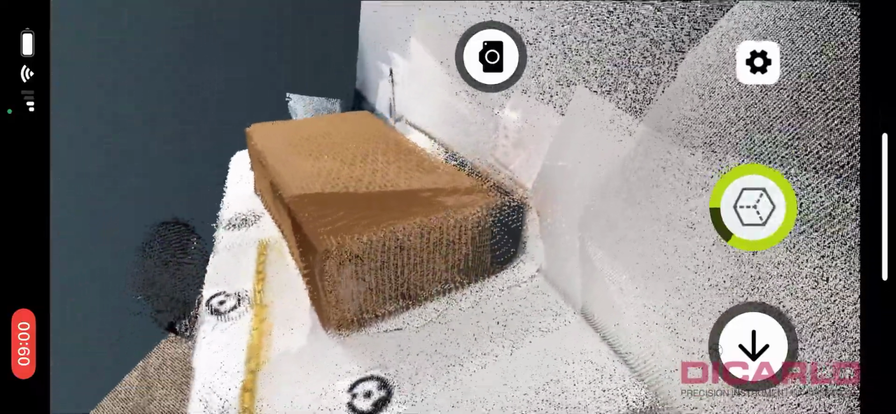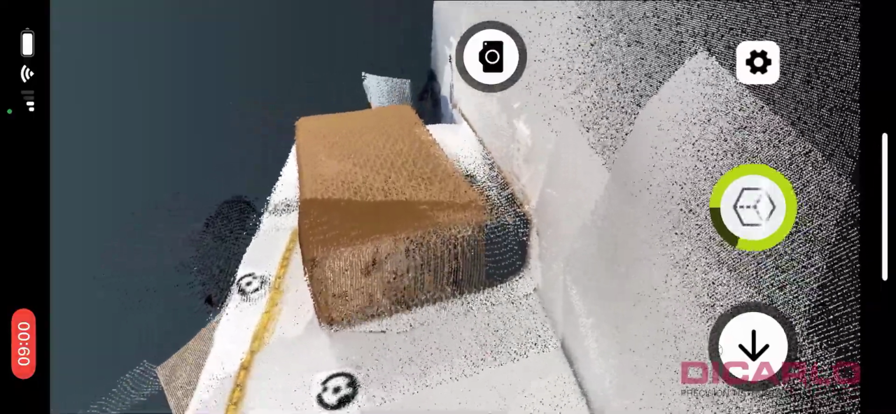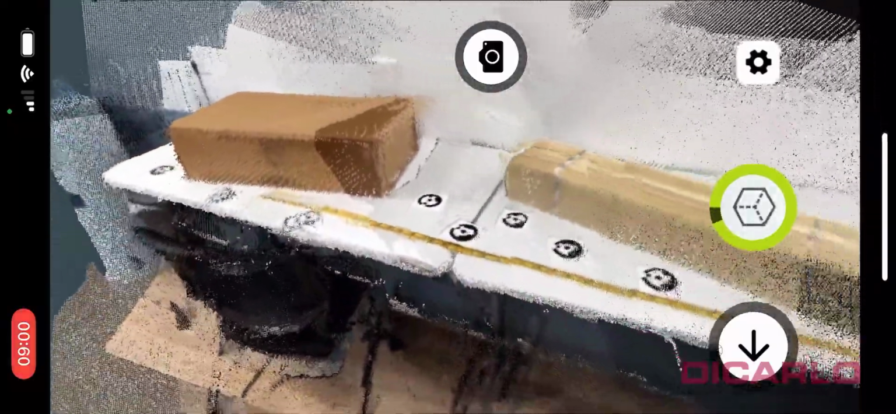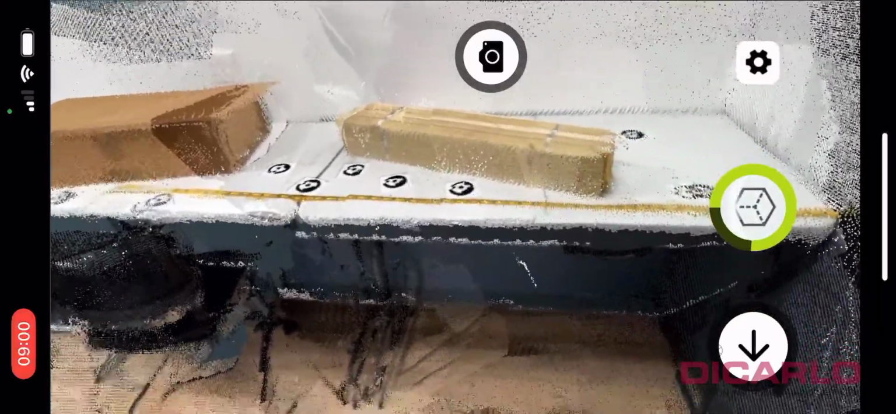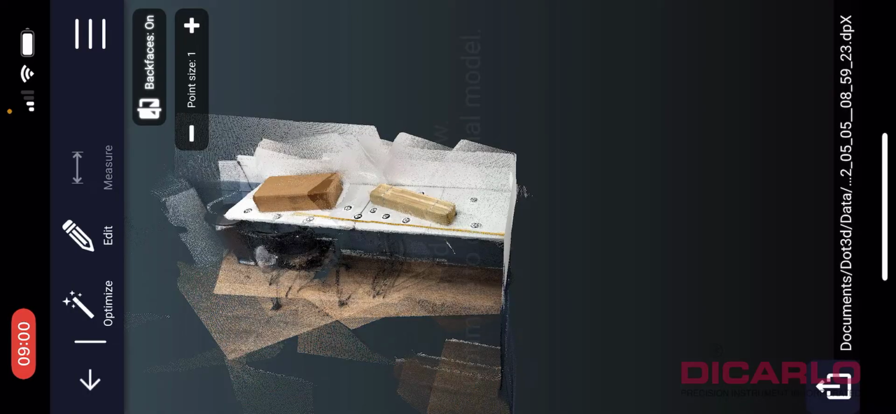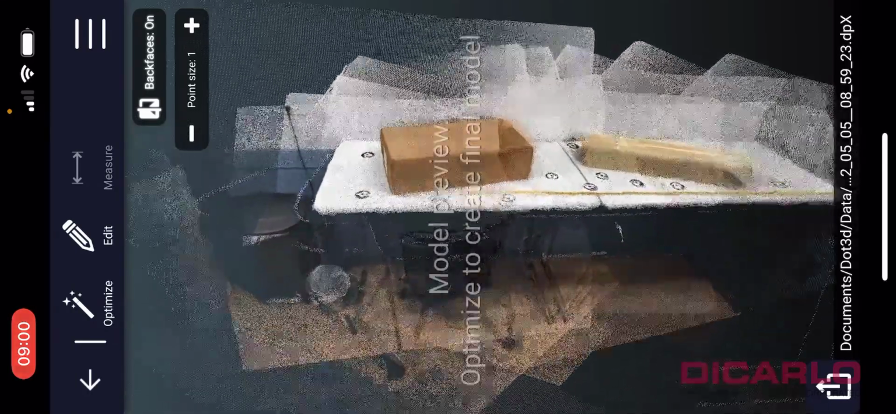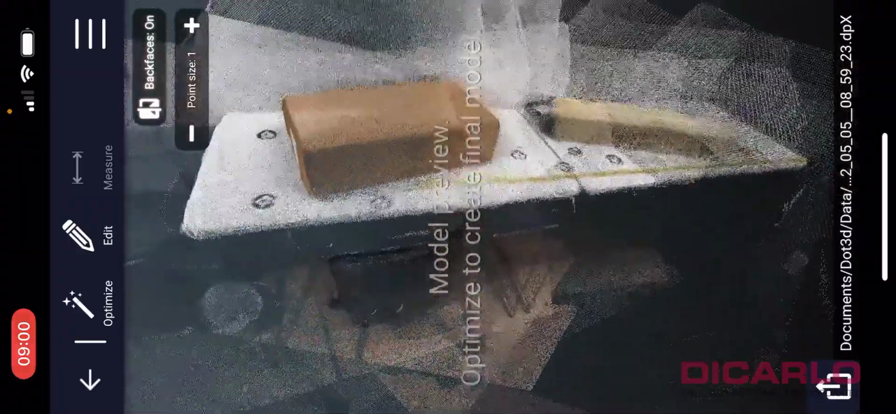Let's get the back of this box over here a little bit. Come on, fill in. There we go. All right. So I am done. As soon as you're done, you hit the little cube button again. And what I want to do is, we have a little bit of a data set that kind of looks okay here.